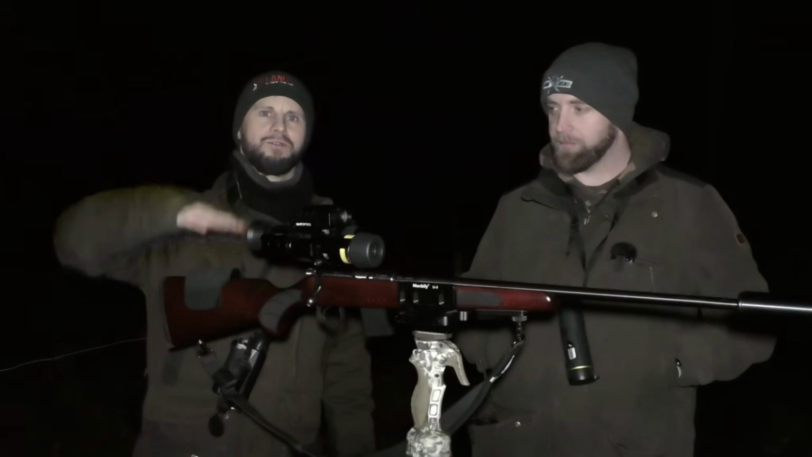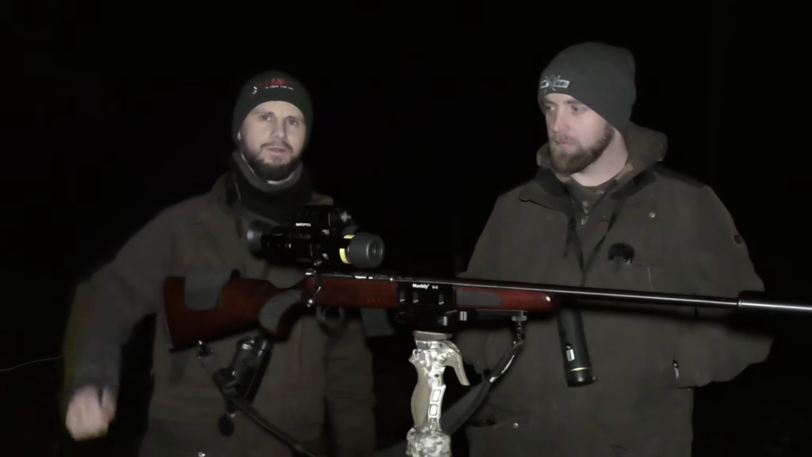An extra cheek piece that just raises, just so you can get level with the scope.